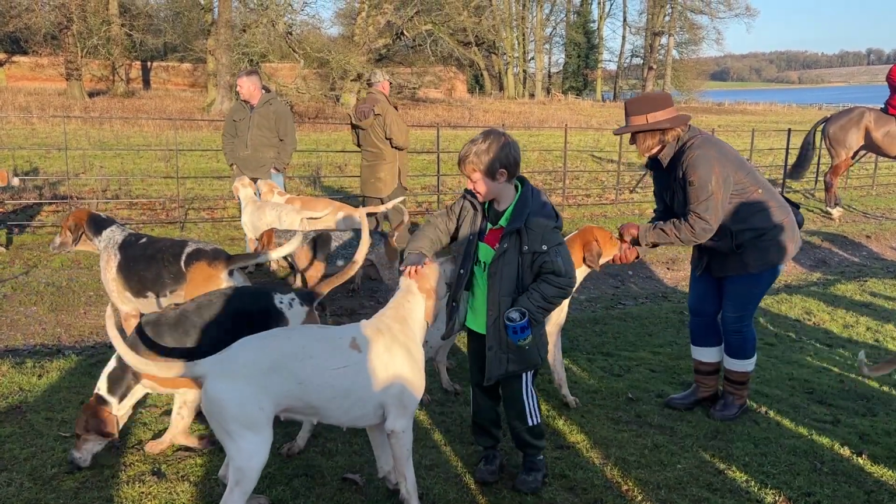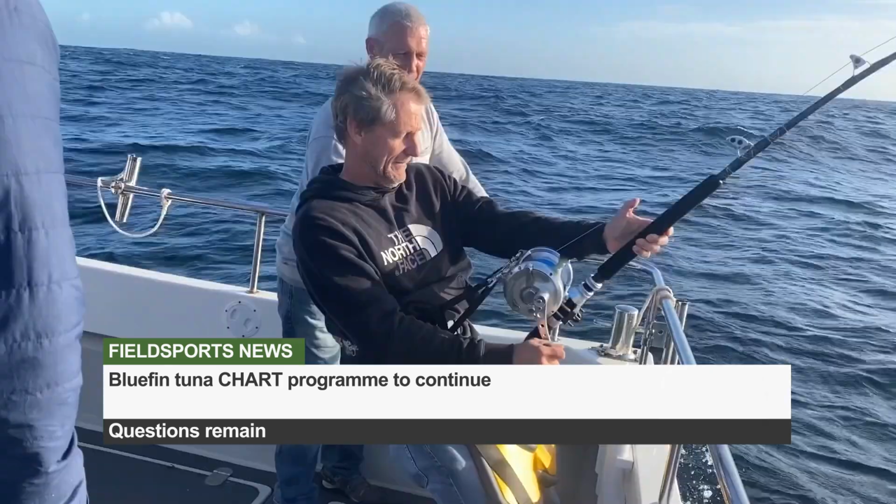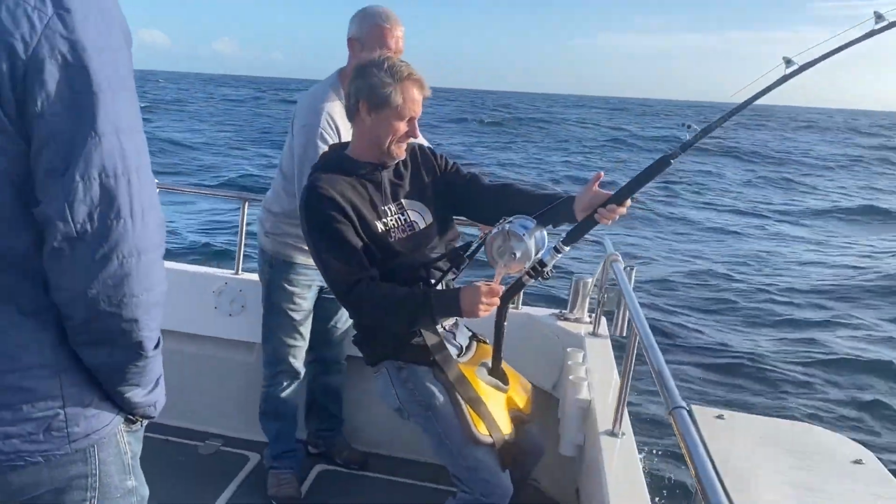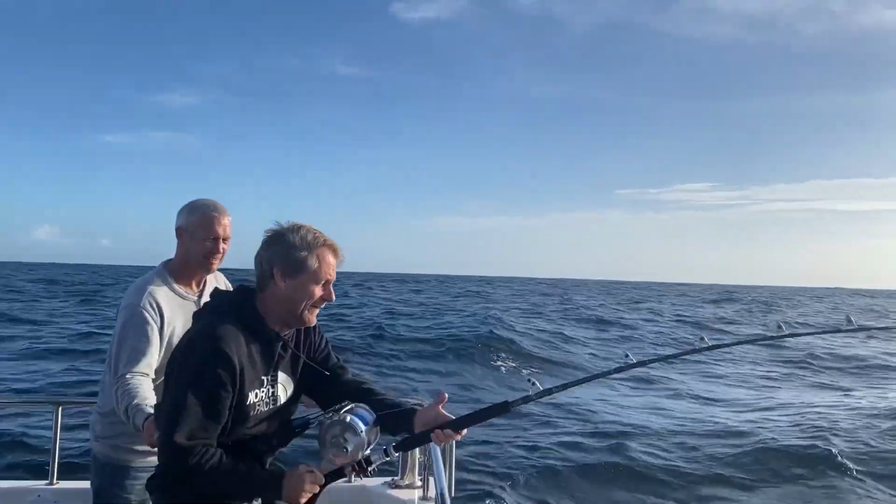The UK Bluefin Tuna Association has welcomed the news that the government has committed to continue with the catch, release and tag programme. The proposals will be considered as part of the submission to the International Commission for the Conservation of Atlantic Tunas.